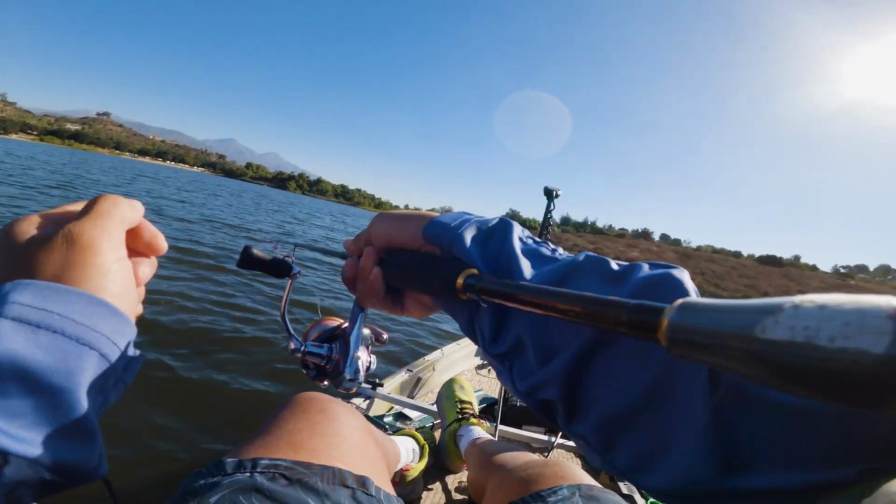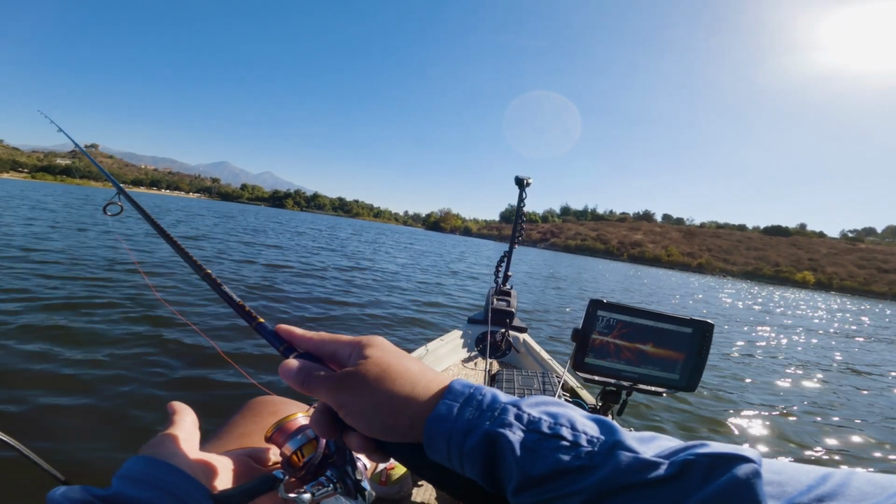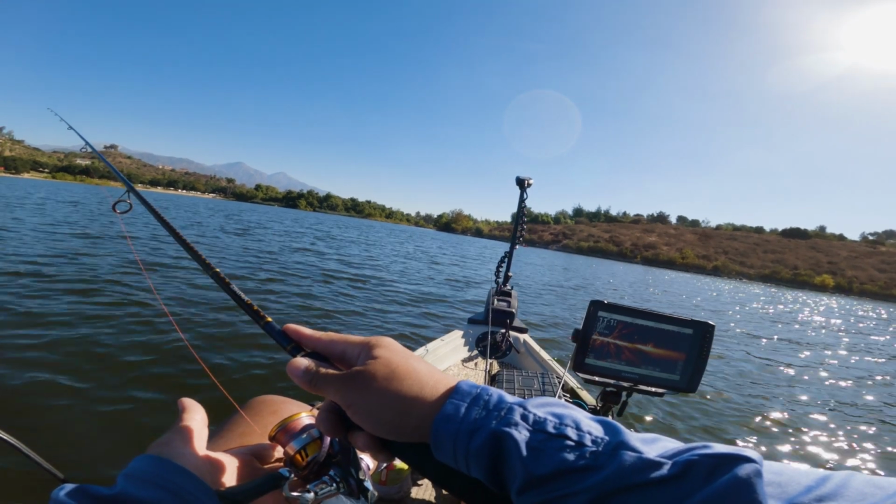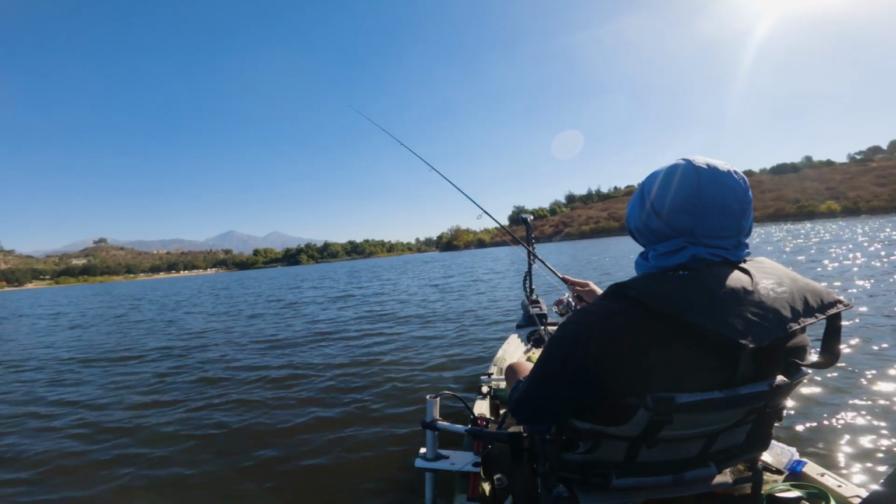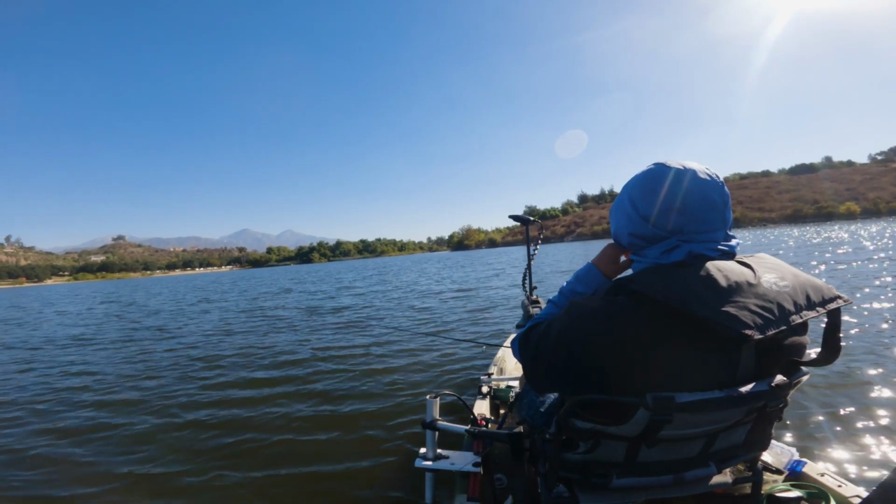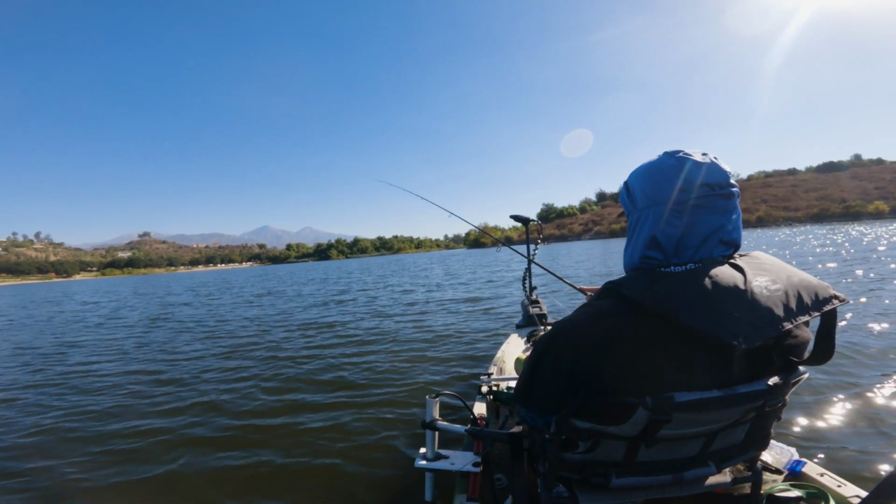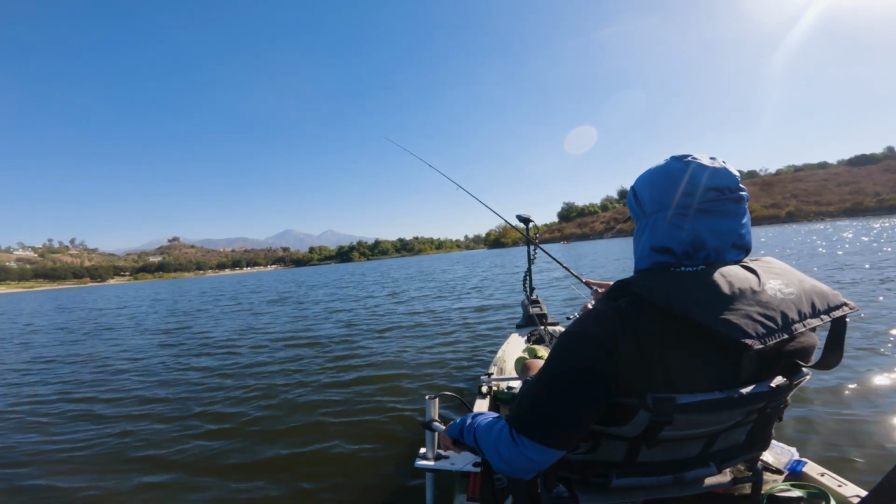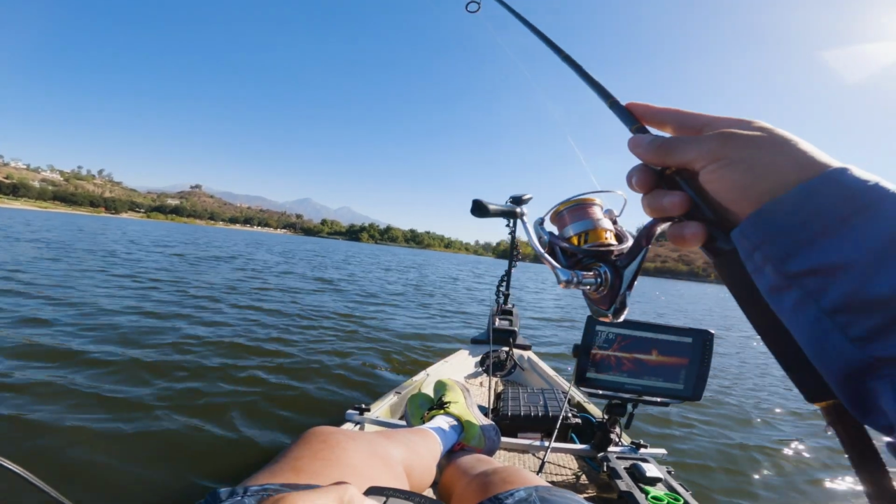Next, I decided to hit another high percentage spot where bait fish tend to gather. This spot had a ledge that started from the bank and dropped down to roughly around 22 feet. In the same area, there was also boulder-shaped structure on the bottom, perfect for dragging a worm if need be. On the way there, I was able to get my first bite next to that boulder after several casts with a drop shot.